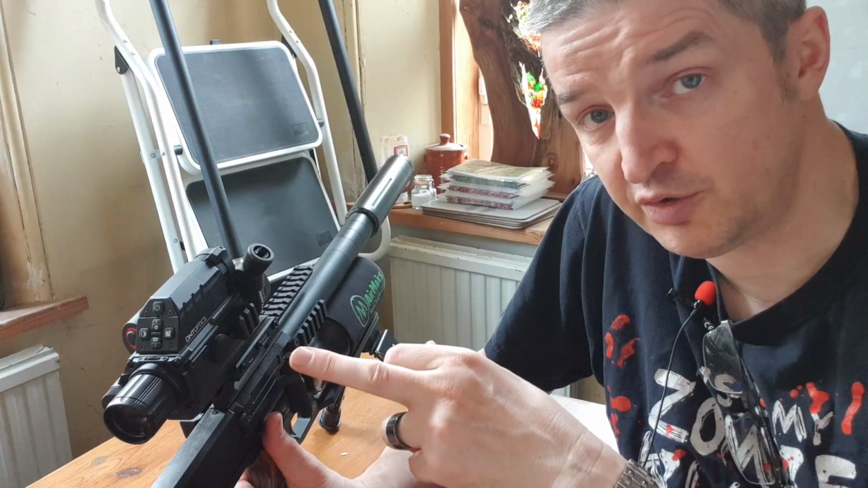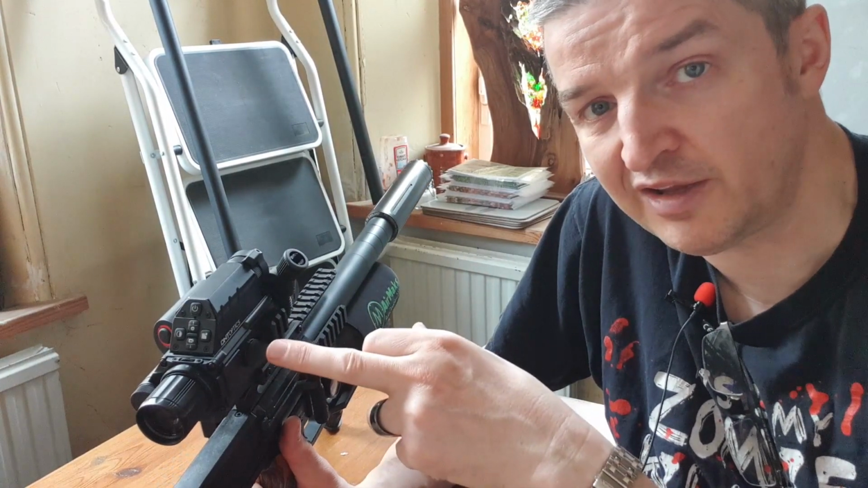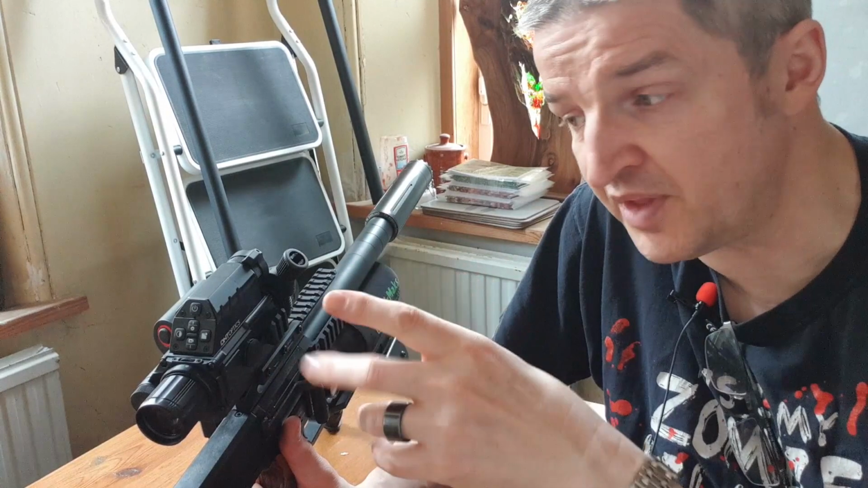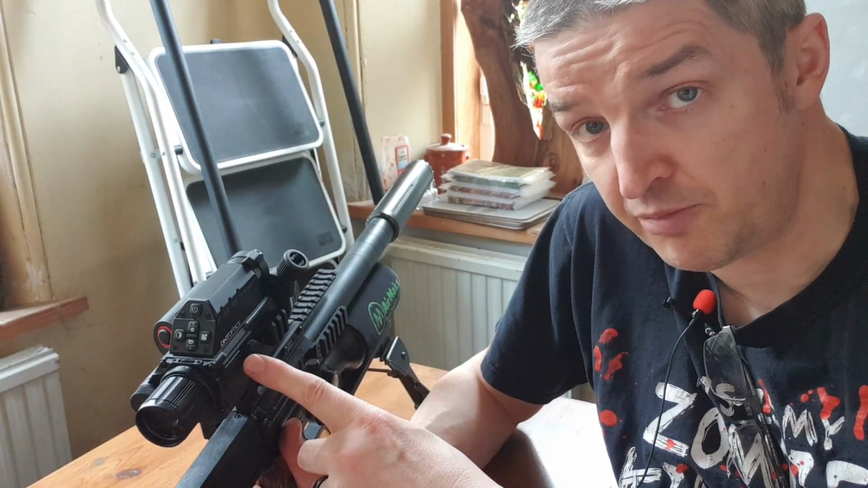You've got 32 gig of memory here, and with this recording digital HD day and night and thermal at the same time, you're going to get about 3.5 hours footage on the onboard memory.